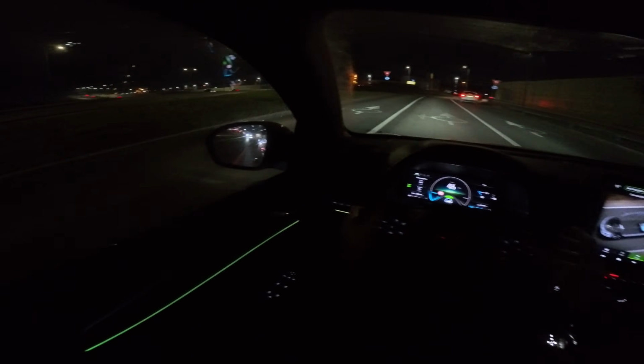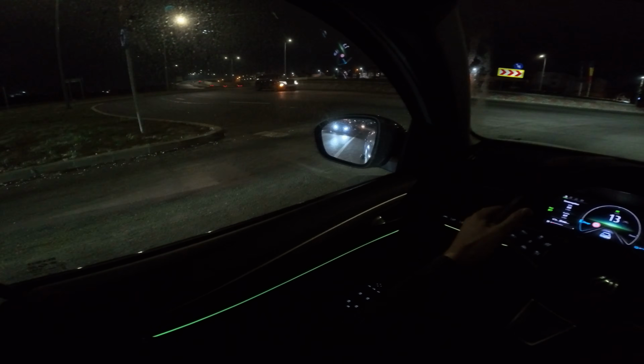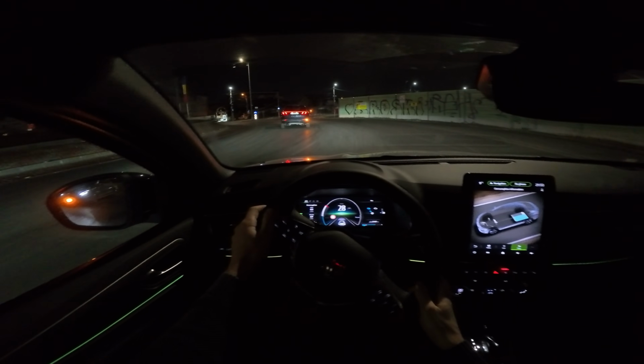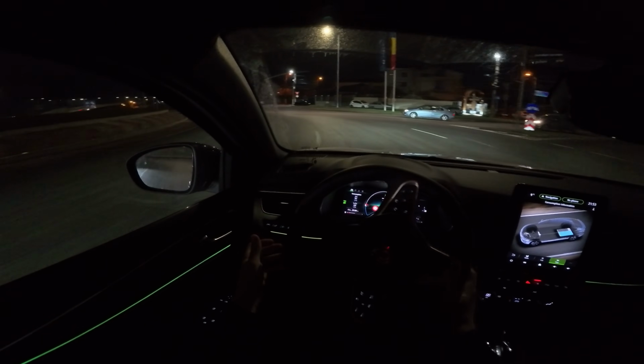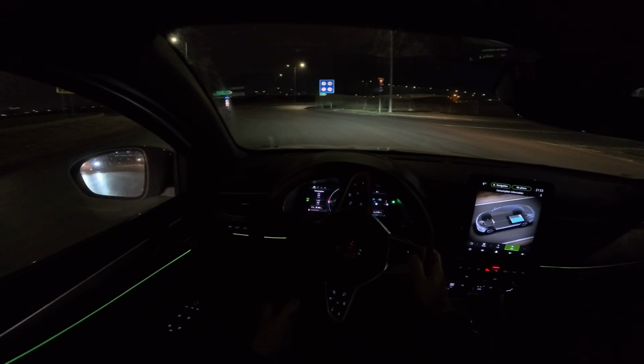Now, because the B mode acts like a regenerative brake, I don't even need to use the brakes if I can anticipate the traffic pretty well. So basically all I need is just to release the accelerator, and then everything will be fine.